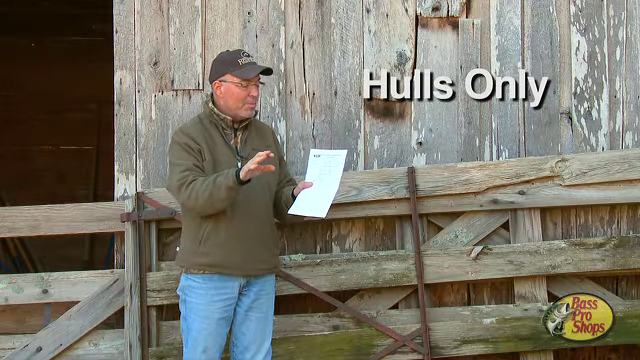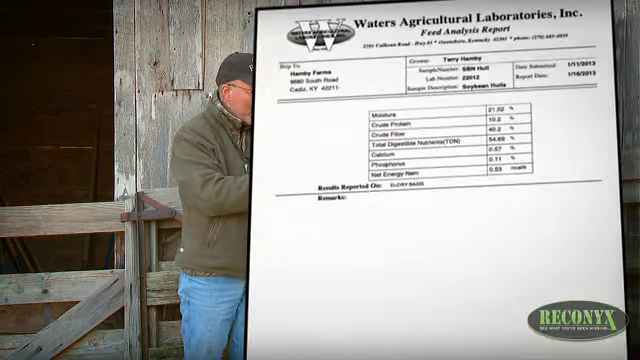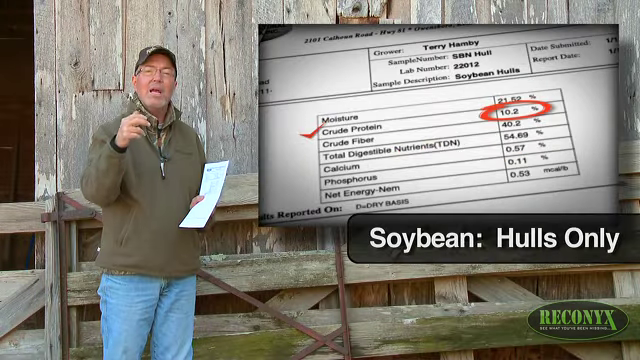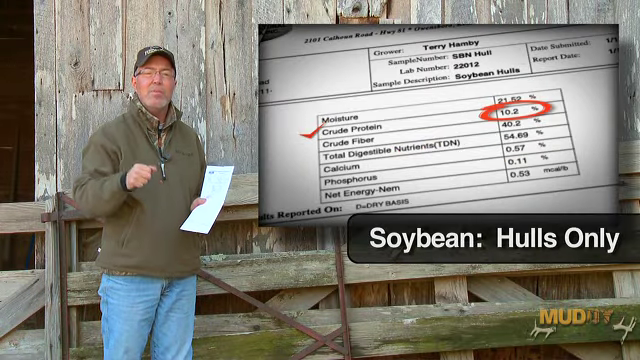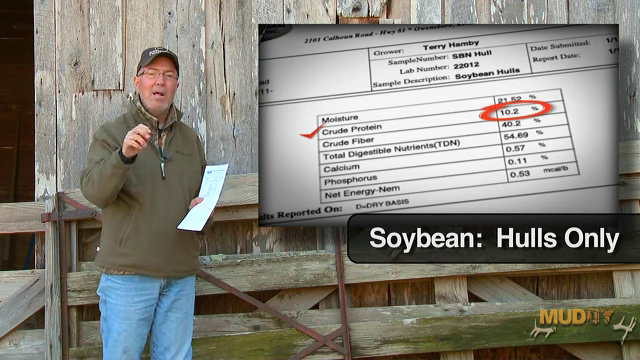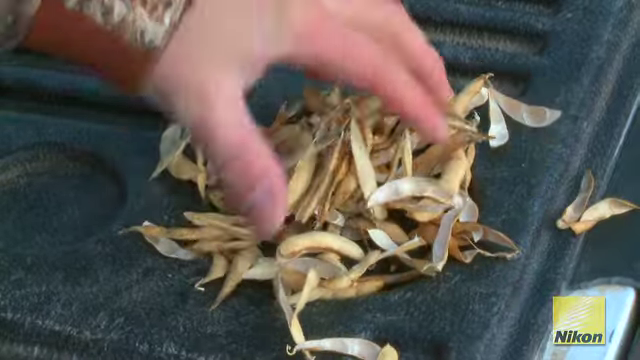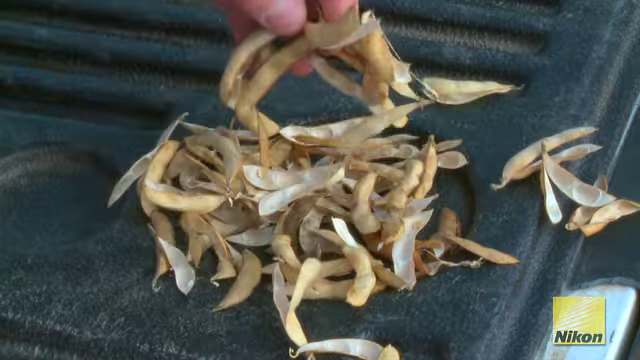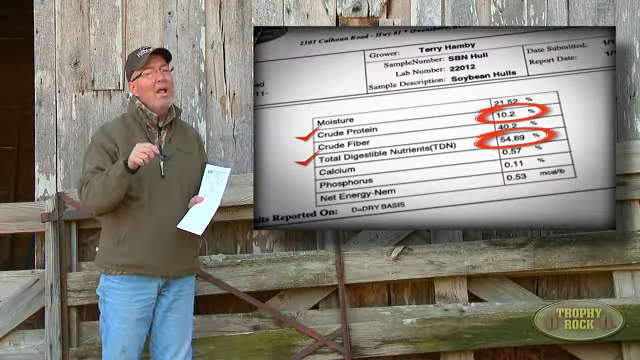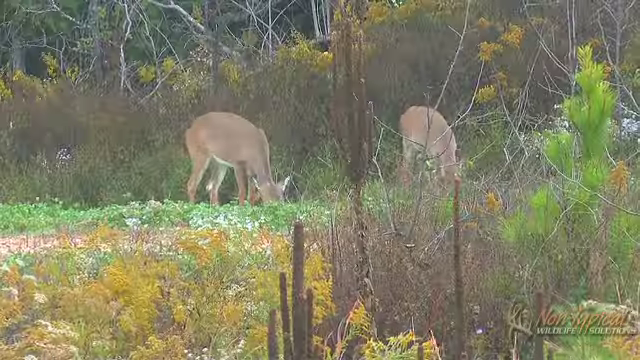I think it will surprise most people to learn that the hull or the outer covering of the seed would come out at 10.2% crude protein. That's really important to remember given that corn usually tests at about 6 or 7% protein. Deer are getting a maintenance diet, barely a maintenance diet, by eating the soybean hulls. And more important, the fiber that hull is made out of is extremely digestible. In fact, just the fiber come out at 54.69% on those soybean hulls. That's very good deer food, especially for a field that we assume has been picked clean.